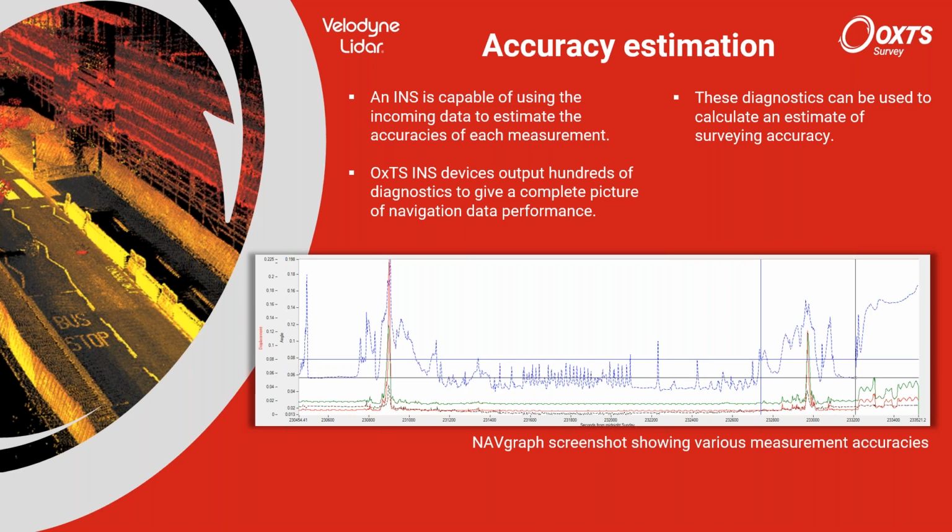So your INS device doesn't just output position east, north, and altitude. It also estimates the position accuracy north, east, and altitude, and also the accuracies in the heading, pitch, and roll. And we can use these quite intelligently in the point cloud.